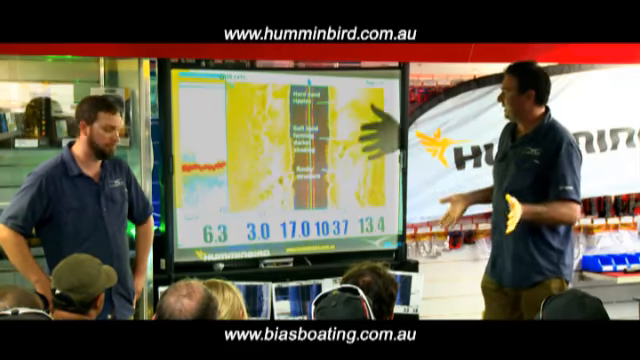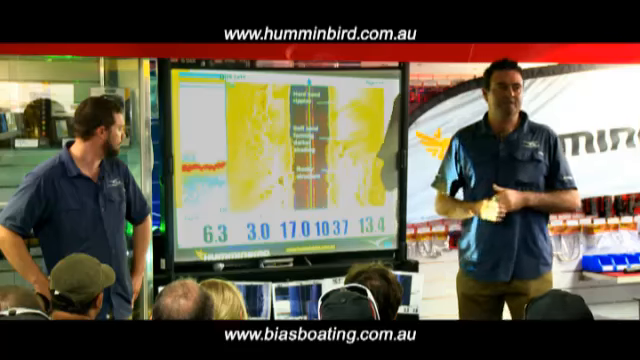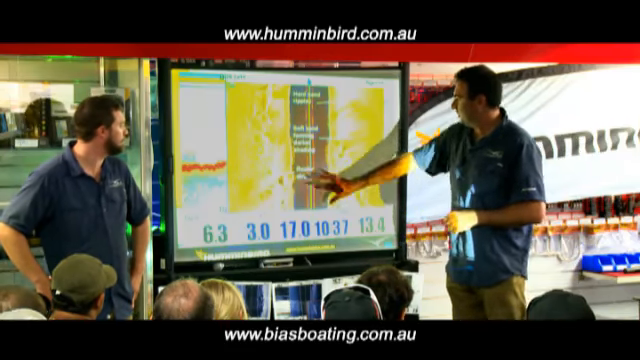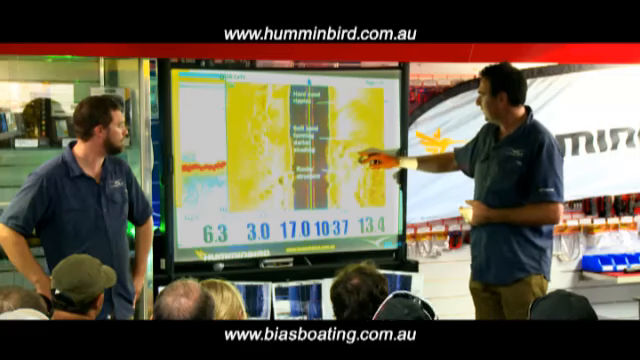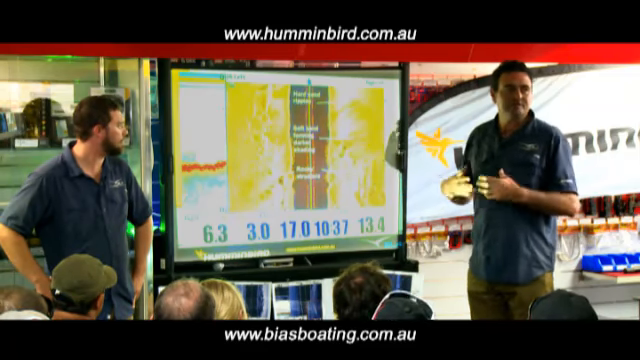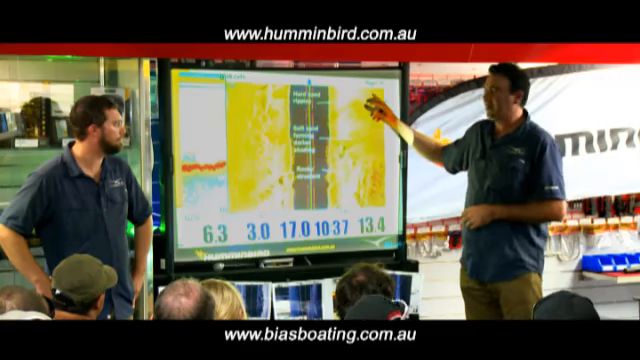But here, again, one pass, we're in 6.3 metres of water. We're looking 26 metres out either side of the boat. We've got rocky structure here. It really does remove the guesswork. Rocky structure here. This dull area is soft sand, and this ripply bright area is hard sand.